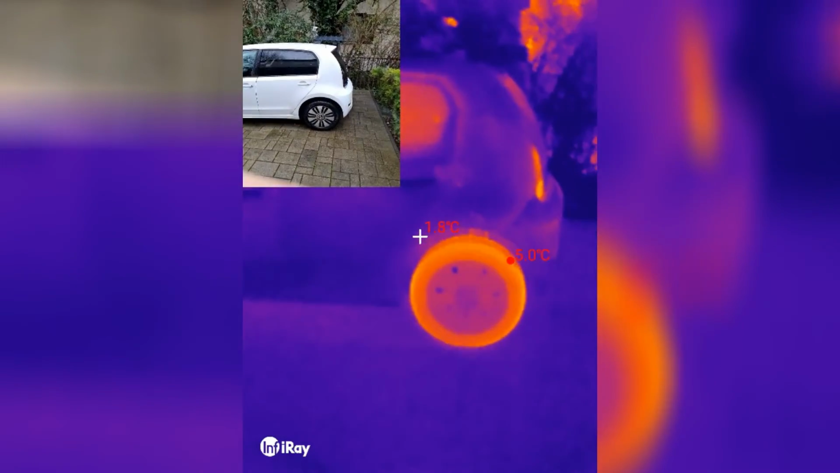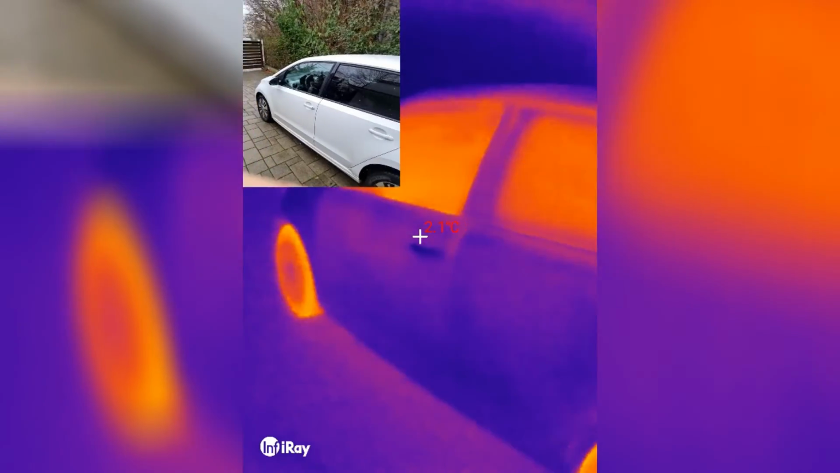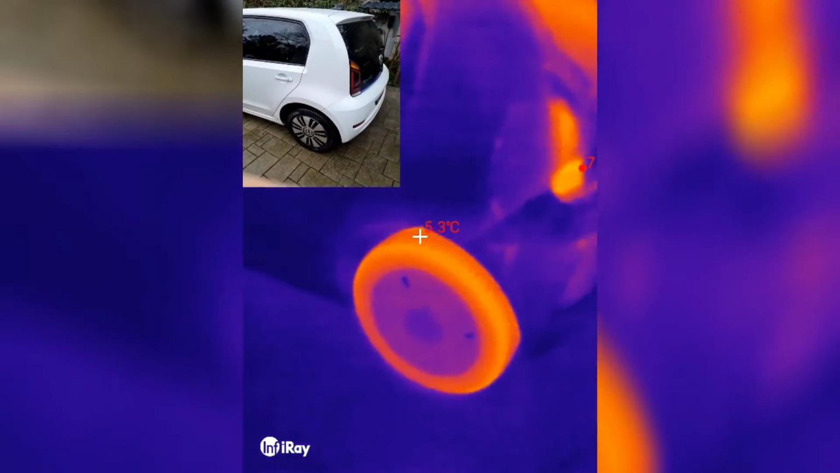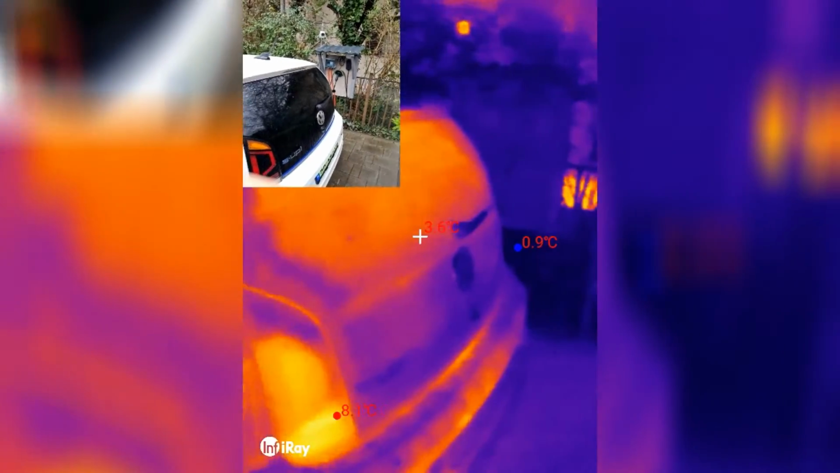So I just came back a few minutes ago. Woohoo! Ah, the wheels, the windows. Well, it's not, yeah, the rubber. That's the headlight at the back. Oh, something here is heating up. Oh yeah, that's the camera.